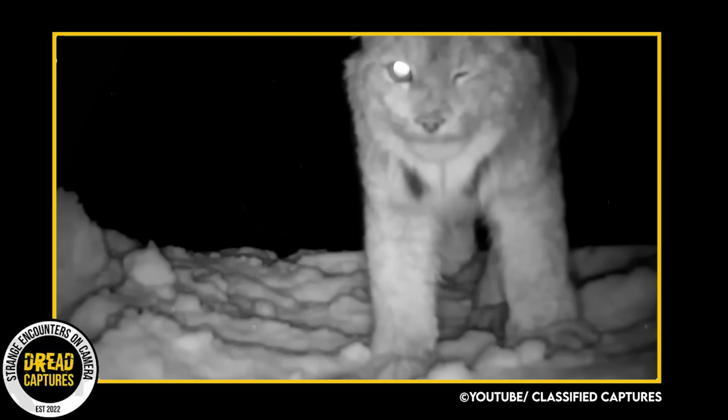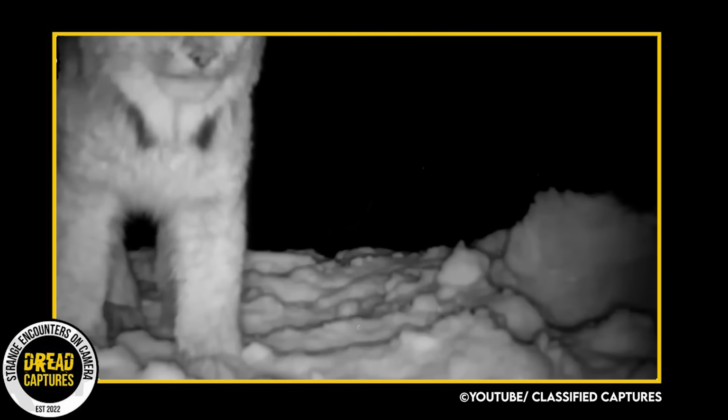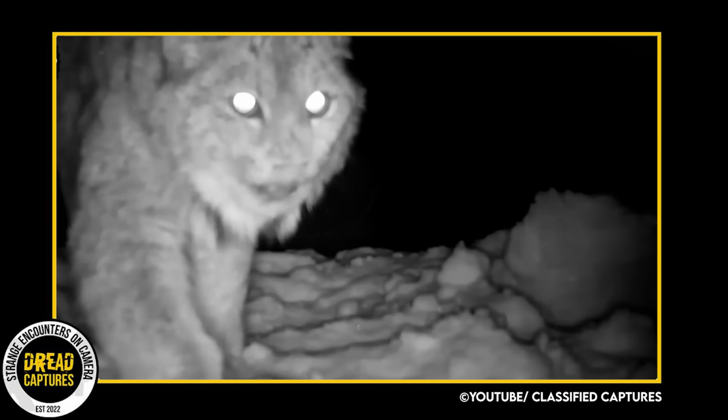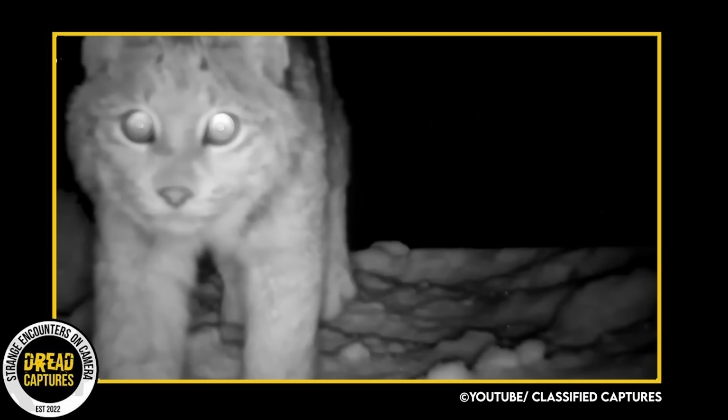Lynx are known for being elusive and very hard to catch on camera. A lot of that is due to the conditions they like to live in, but also its very keen senses keep them on their toes. Anyhow, this footage shows it's easy to see why folks are so fascinated by the lynx. With its killer looks and presence, it's got everyone from nature enthusiasts to photographers completely hooked.